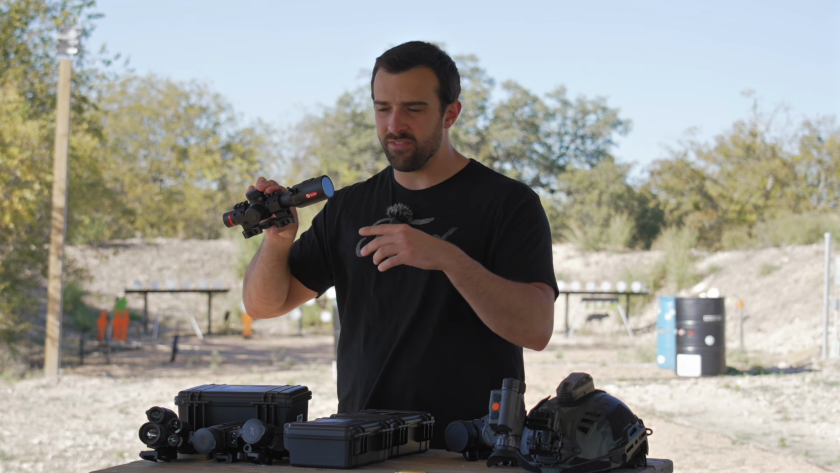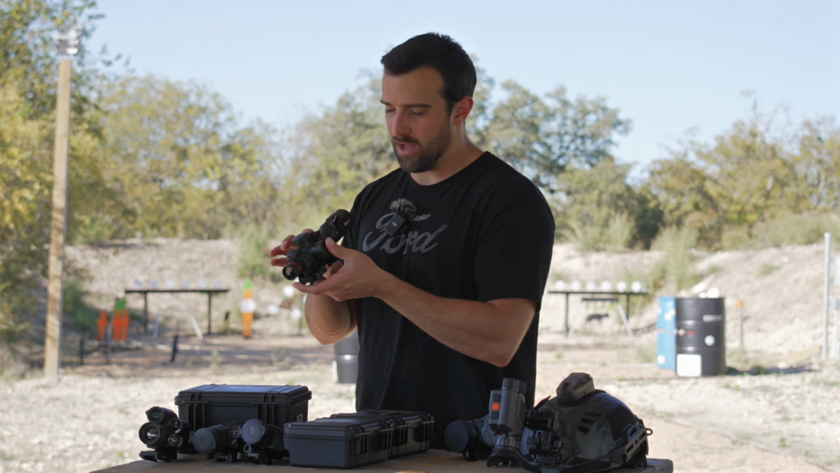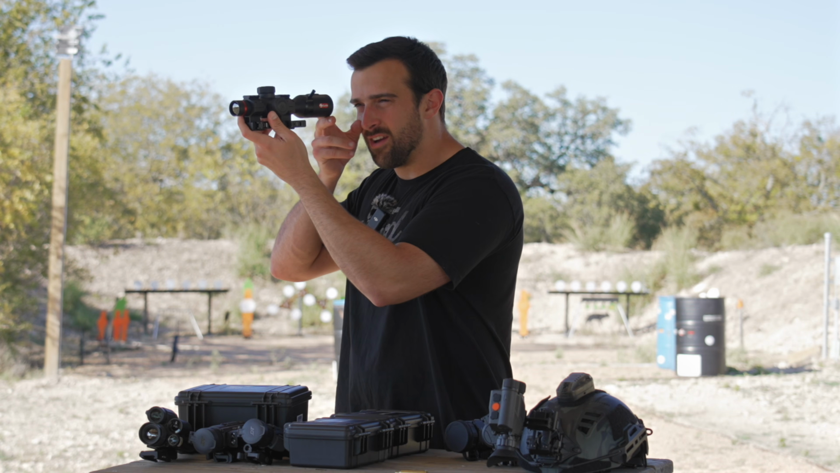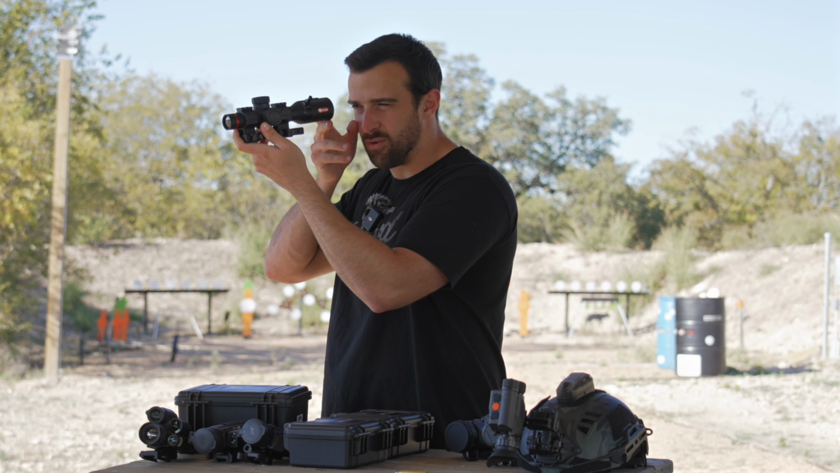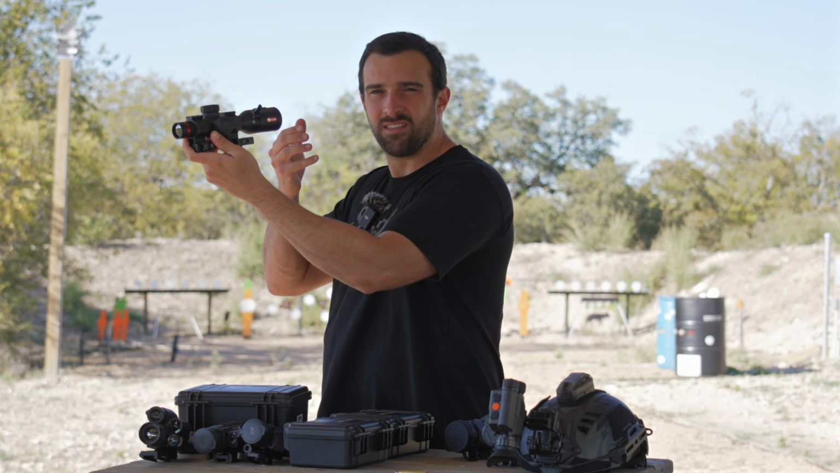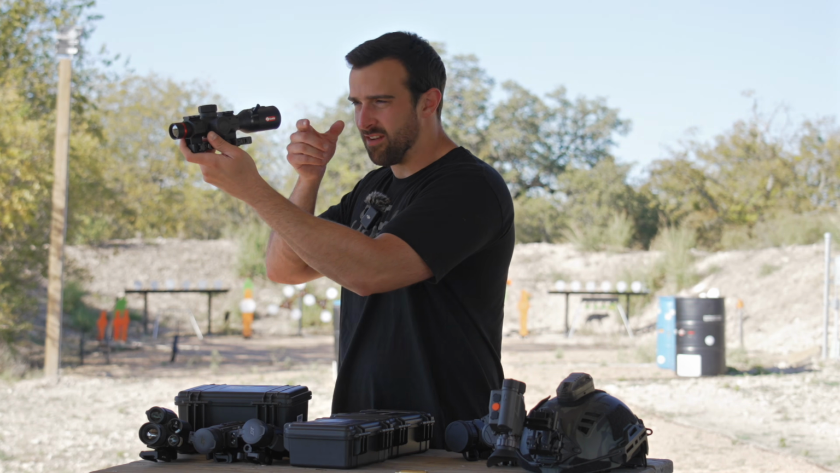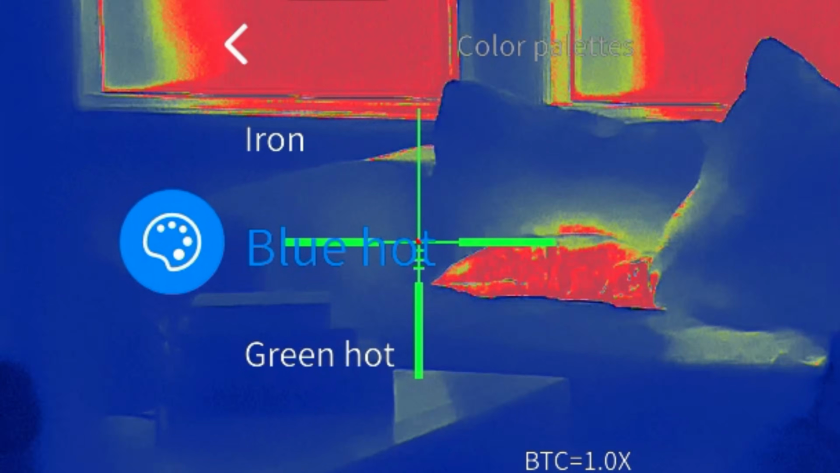So pretty intuitive. But what's not intuitive is the eye relief, because if this was a traditional day optic LPVO, you're going to view it right about here. That's too close, because again, this is just a screen. So you wouldn't put your phone that close to you. So really, this becomes the comfortable length to use this, which is kind of interesting. It does have Bluetooth as well for connectivity, and the price is just over $2,000 for the full-on MSRP.